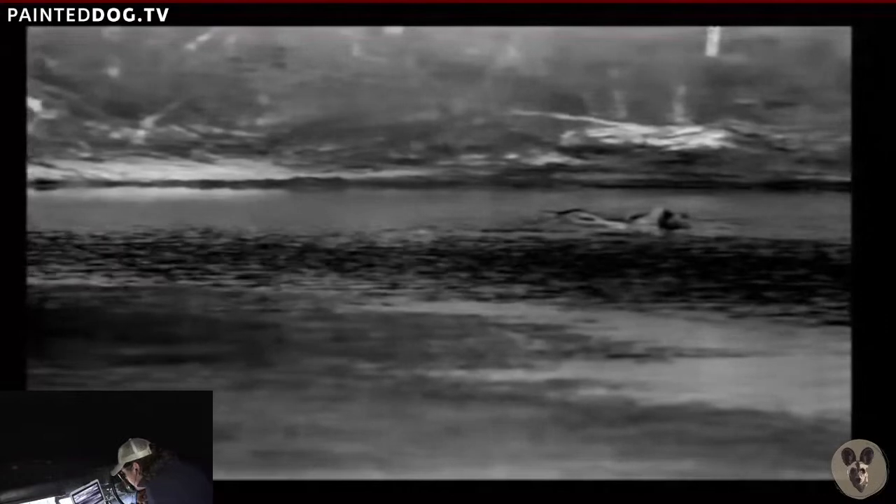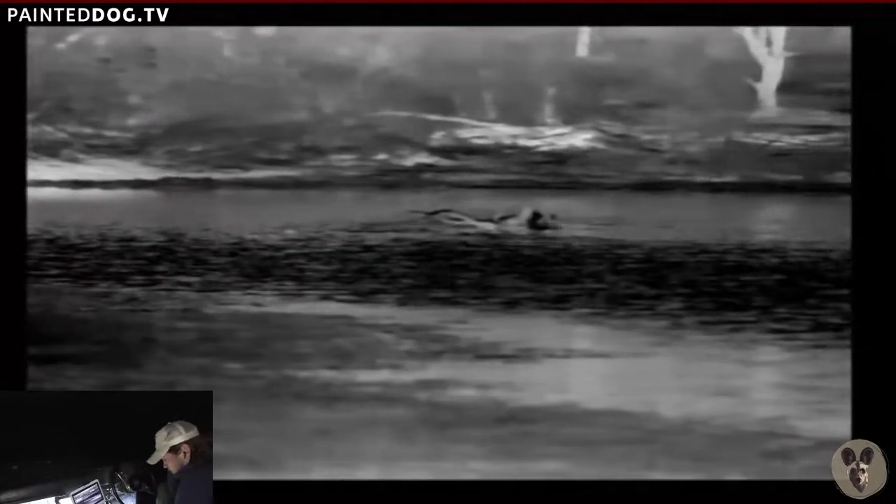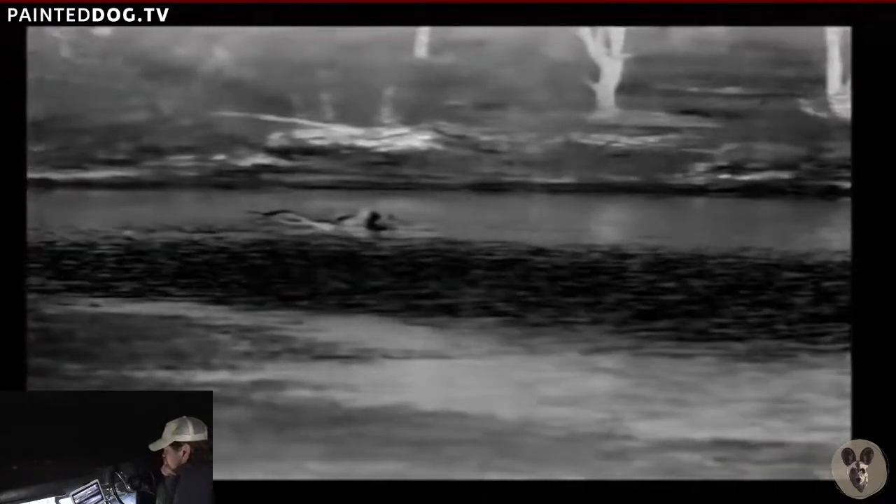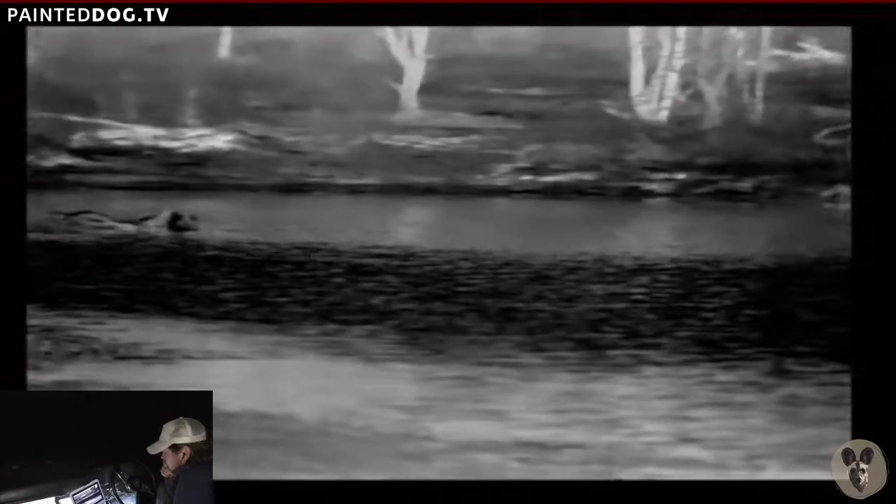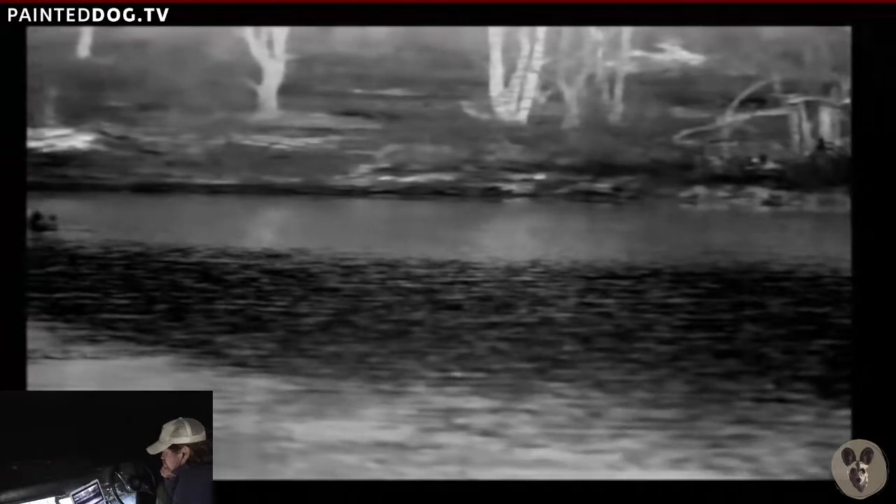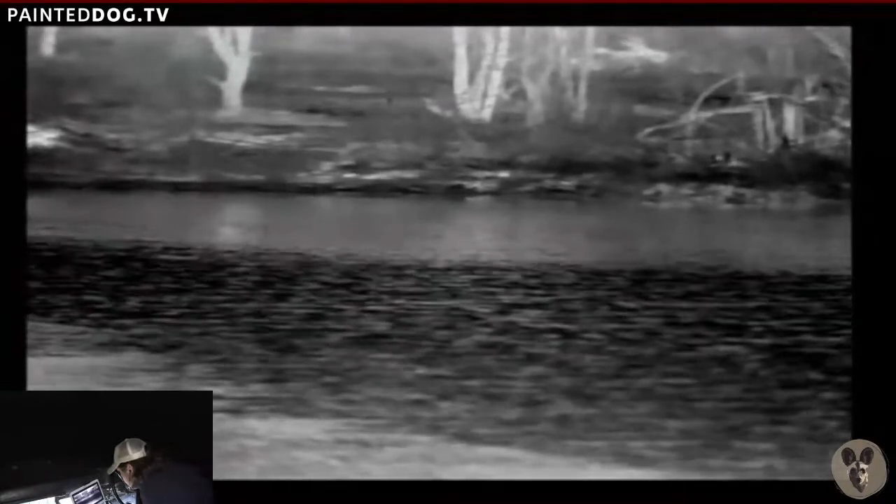Come on, we are leopard lounging on the opposite bank. We've got something.